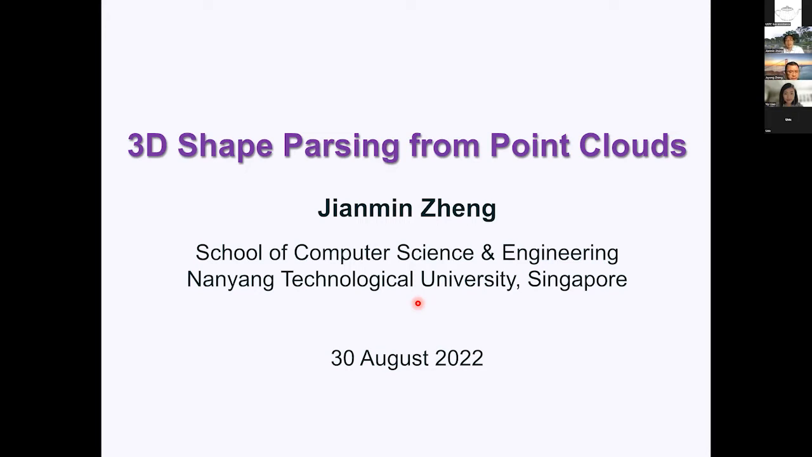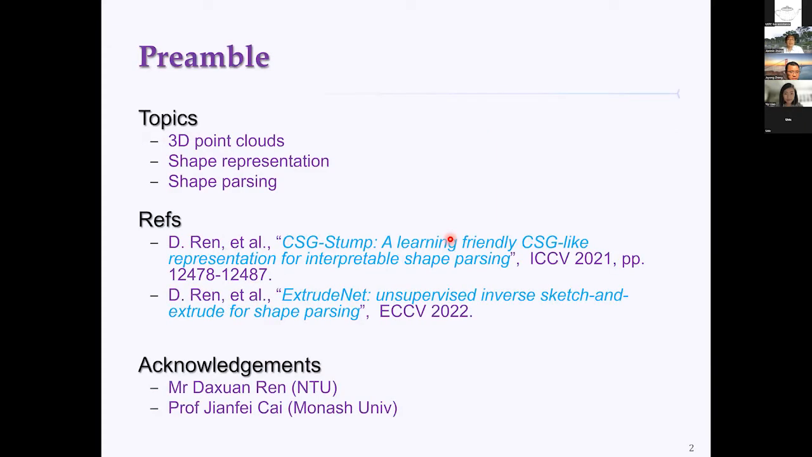So the title of my talk is 3D shape parsing from point clouds. The title actually indicates the talk is about 3D point cloud, especially shape represented by 3D point clouds and shape representations, and also shape parsing or understanding. To me, these topics are quite interesting and exciting. They actually contain some fundamental research problems, but meanwhile, they have some practical value. So in this talk, I will share some of my research in these topics.